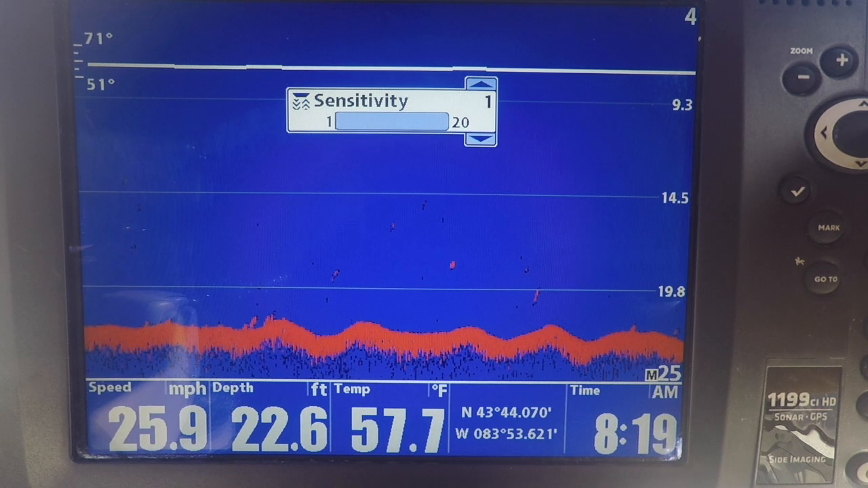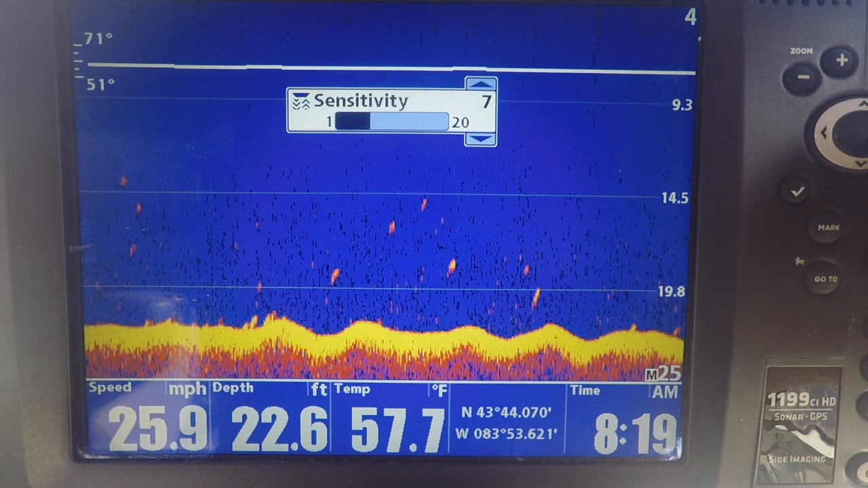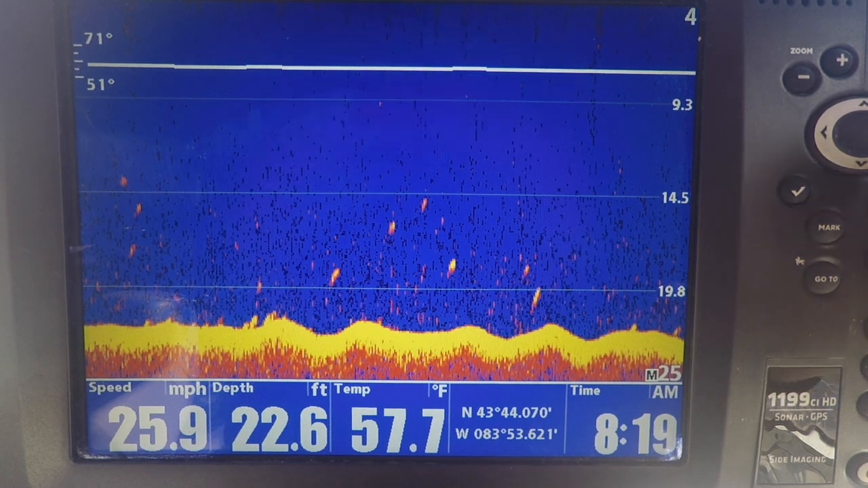Even on the lowest settings, you can see those little dots are fish. So you want to find a happy medium. You know, I want to see clutter, because then I know I'm seeing even the smallest of returns, but I know to ignore them. And about there is a nice view of what I want to see.